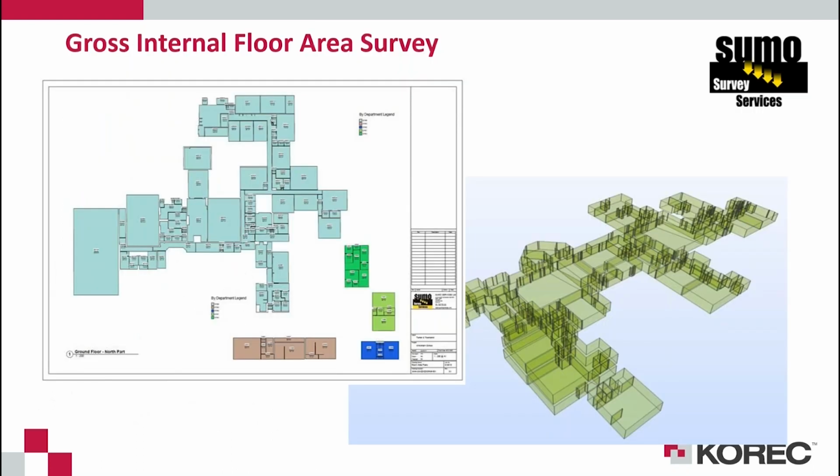And then the kind of stuff that you can get as a deliverables. So gross internal floor area, this is something that's kind of bread and butter when you're doing the 2D measured building surveys. We can produce this kind of stuff from inside of GeoSLAM Draw.